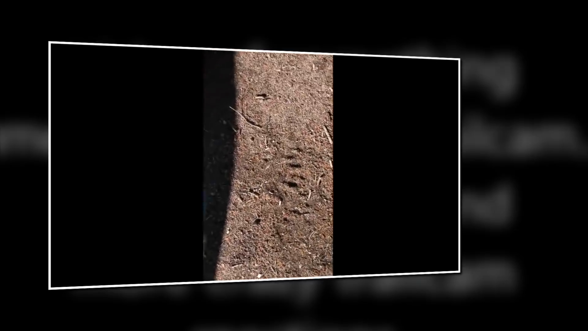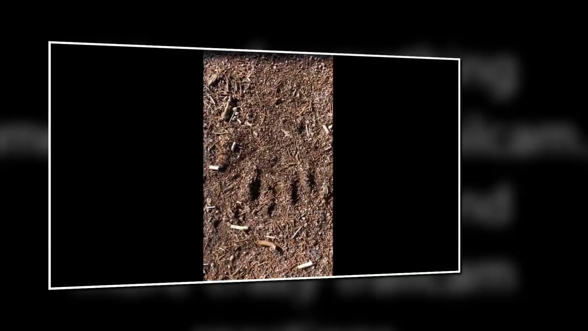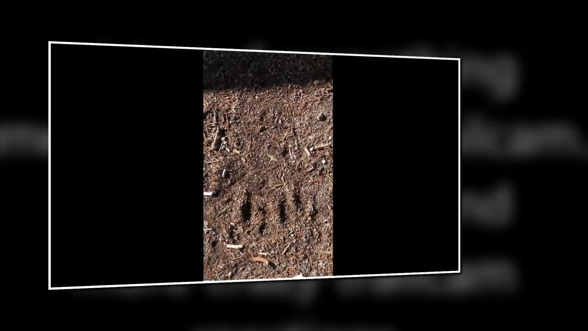Last night I came across these, or today. There was some weird stuff going on last night. Weird, weird, weird. It almost looks like it's got 6 dang toes. And then you can kind of see it trail off. It doesn't really show how big, but it's right next to my truck, or pretty close. It's freaky. That looks like a footprint to me.